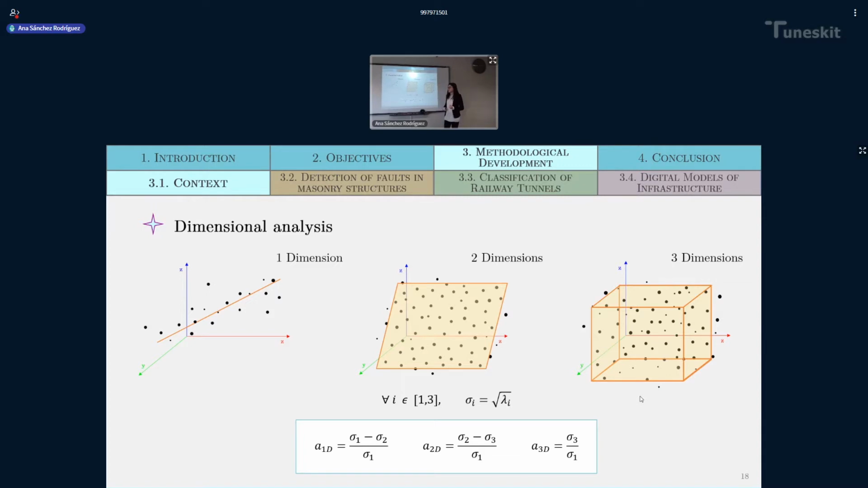And how do we get this information? By using the eigenvalues and eigenvectors obtained by another statistical procedure, which is the principal component analysis. This analysis allows us to obtain these values and these vectors, and in my case, I've applied the principal component analysis based on the obtainance of the covariance matrix of the point cloud.